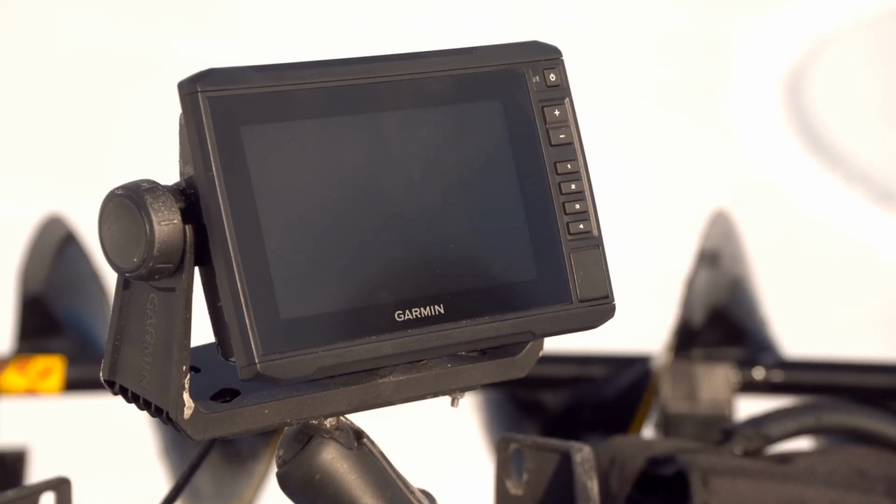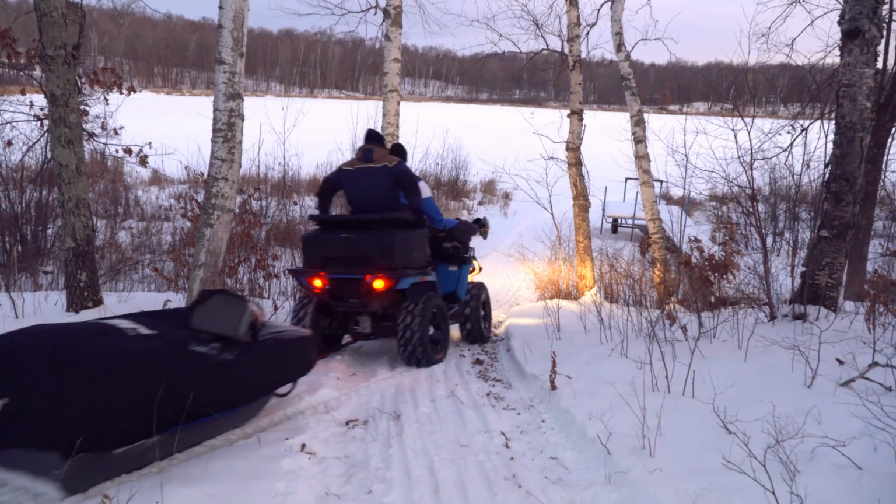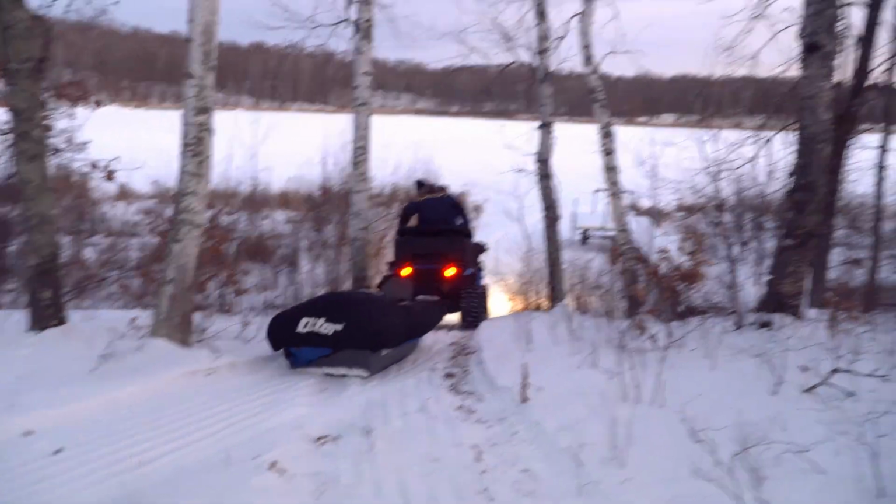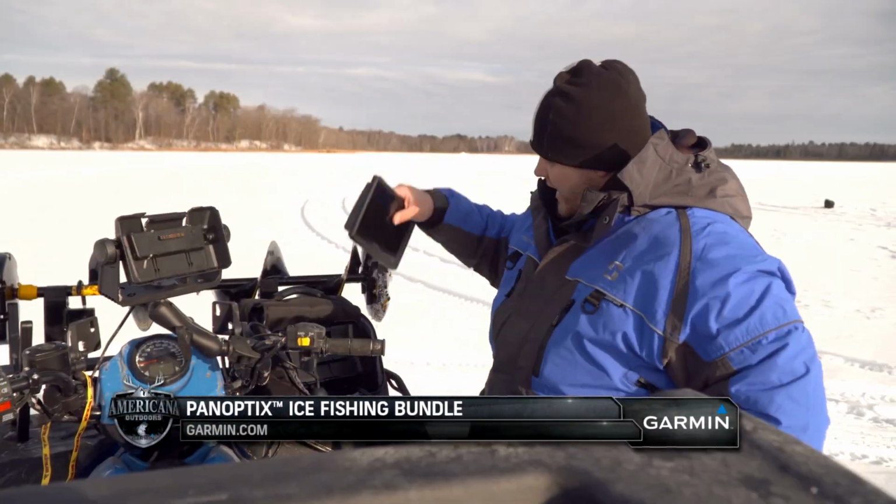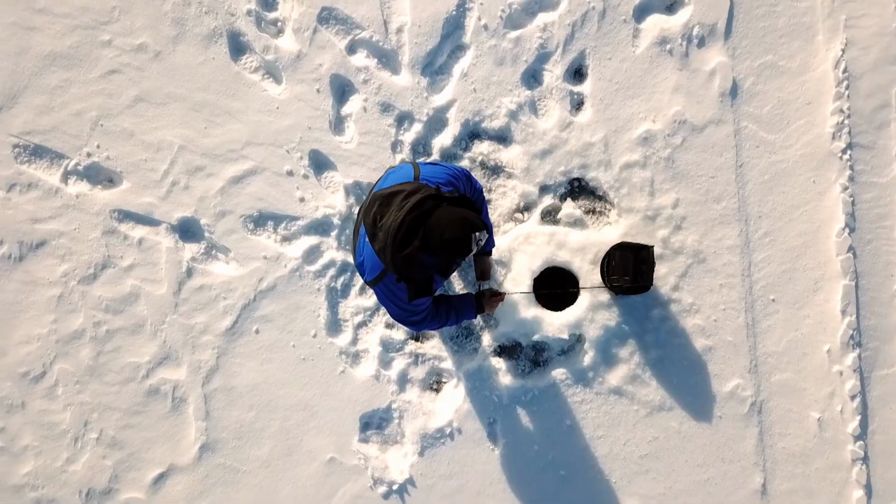And the great part, we call it the Panoptix Ice Bundle, but it really should be called the Panoptix All Season Kit. With the quick release bracket, you can pop the EchoMap out of there and go put it in your boat. I've got one mounted on my four-wheeler. Just such a useful unit all season long. It's really been fun, kind of putting the package together and using it.